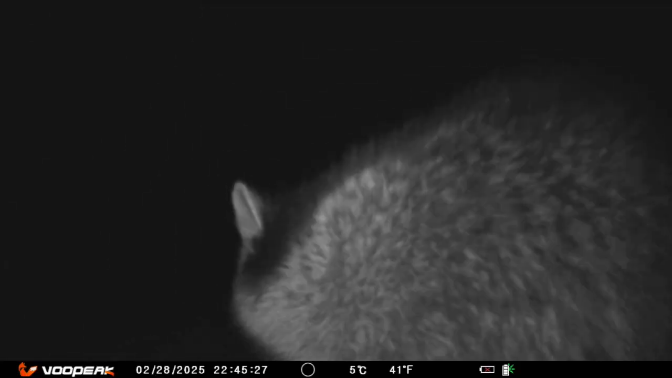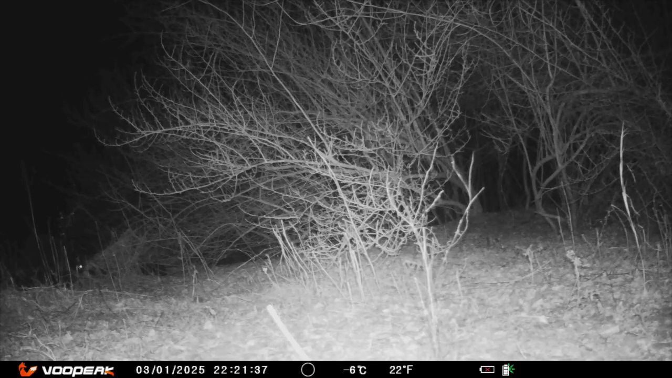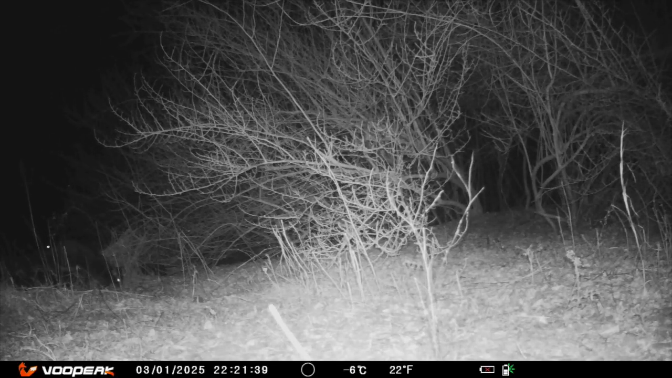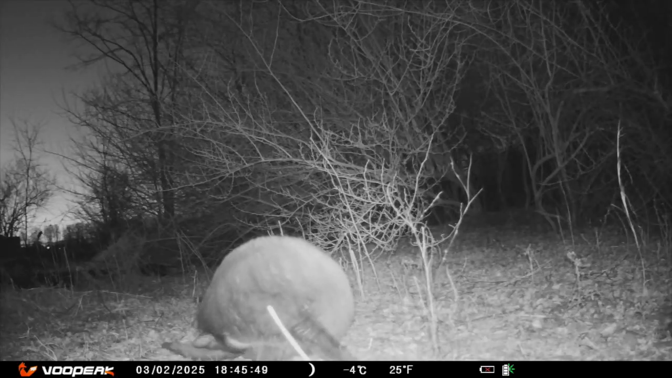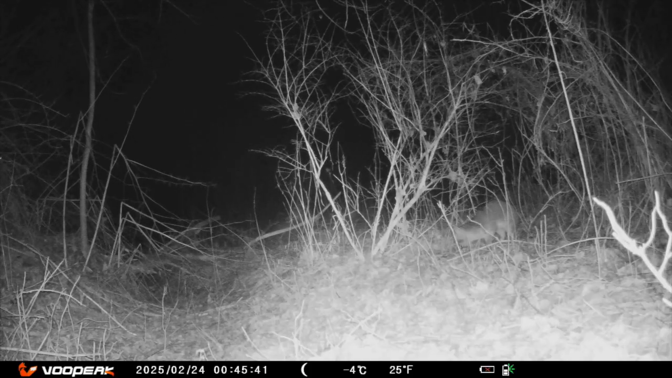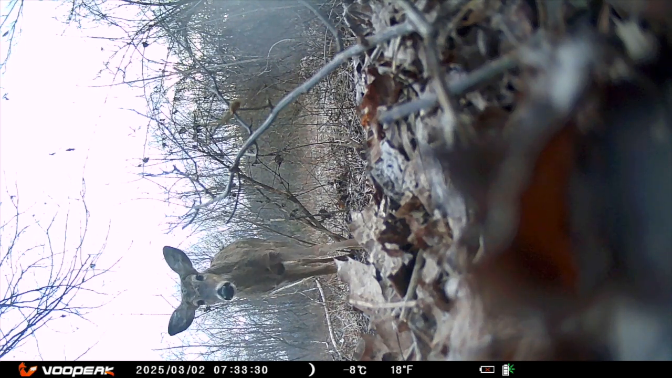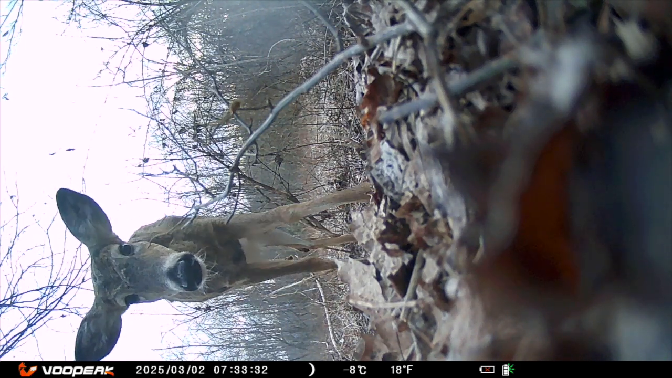Time to check the camera out again. What animal do you think these eyes belong to? I thought fox, then I saw cat. And now another cat. And there's the fox. And this is what happens when the camera falls over. It keeps recording too.